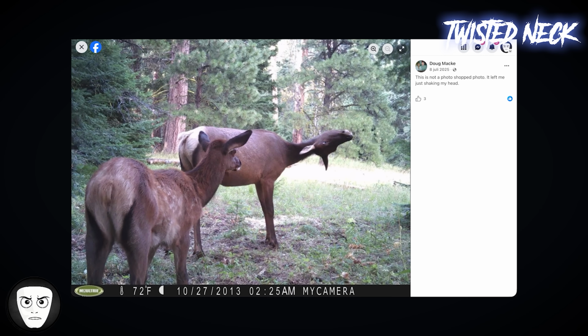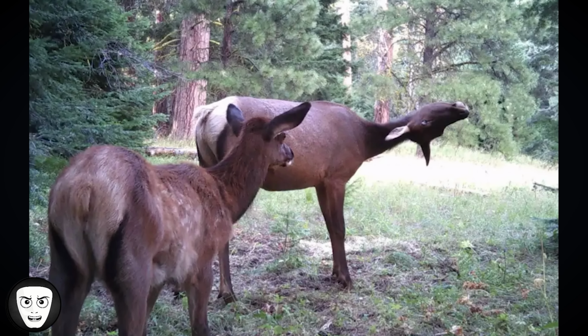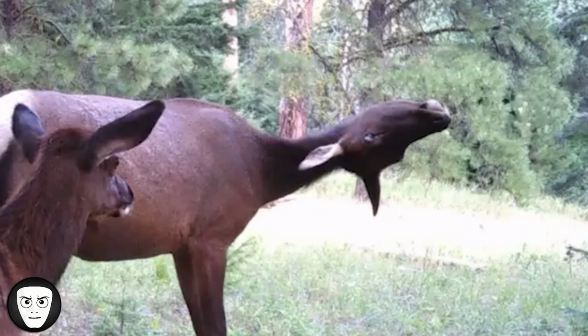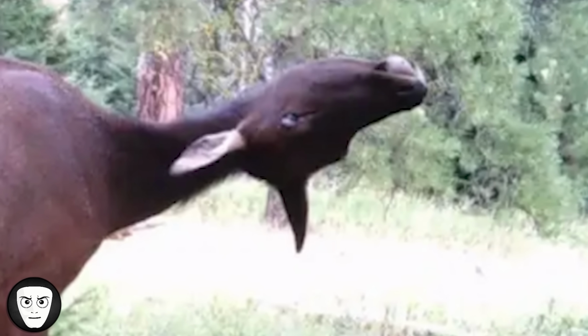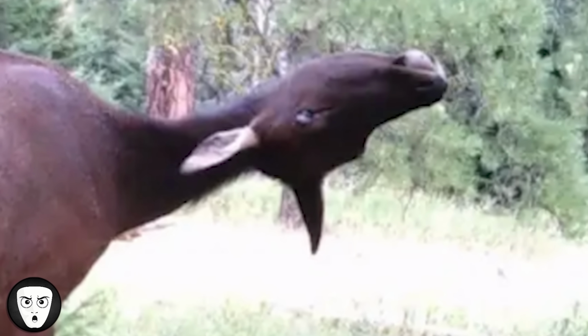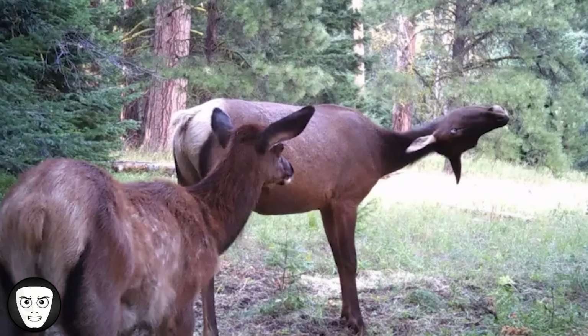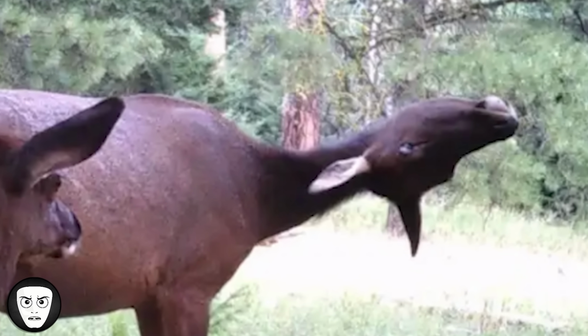In July 2025, Facebook user Doug Mackey shared a trail camera photo. At first glance, it looks like an ordinary image of two deer standing in the forest. But then you notice the deer in the background. Its neck appears to be twisted at an impossible angle, giving it an almost unnatural appearance. Doug insisted the image wasn't edited, leaving many people wondering what exactly had happened. Some believed the deer was simply caught mid-motion. Let's hope that's all it was, because otherwise, things don't look very good for that deer.